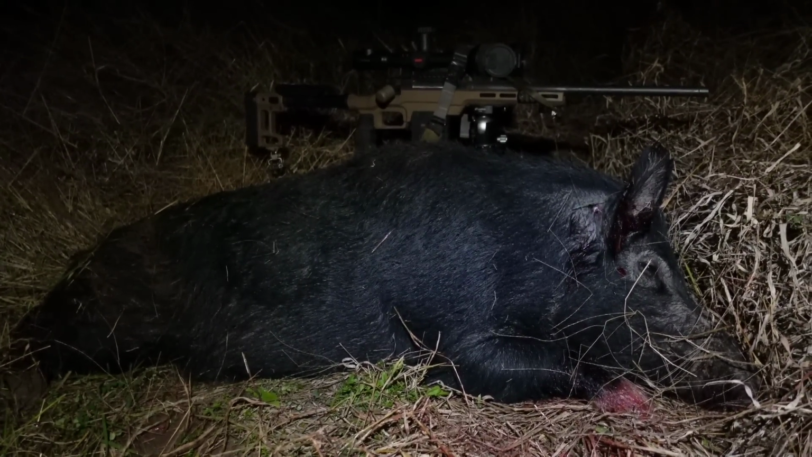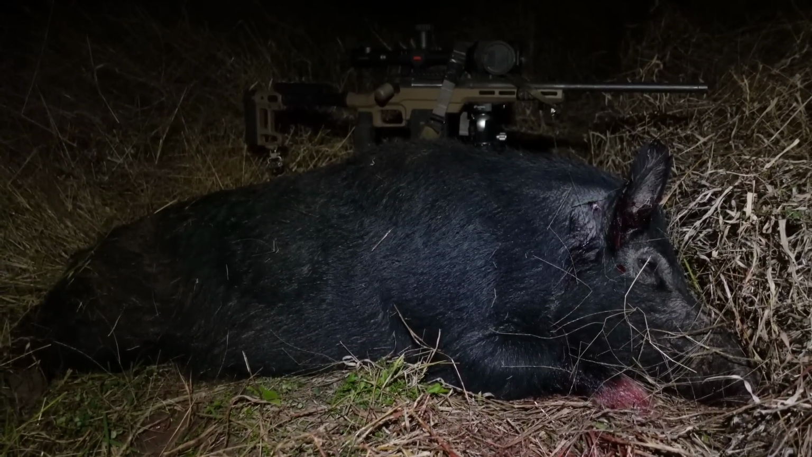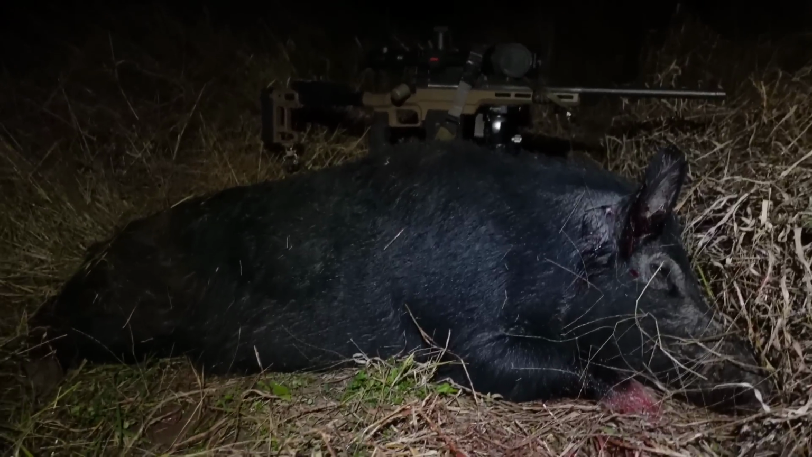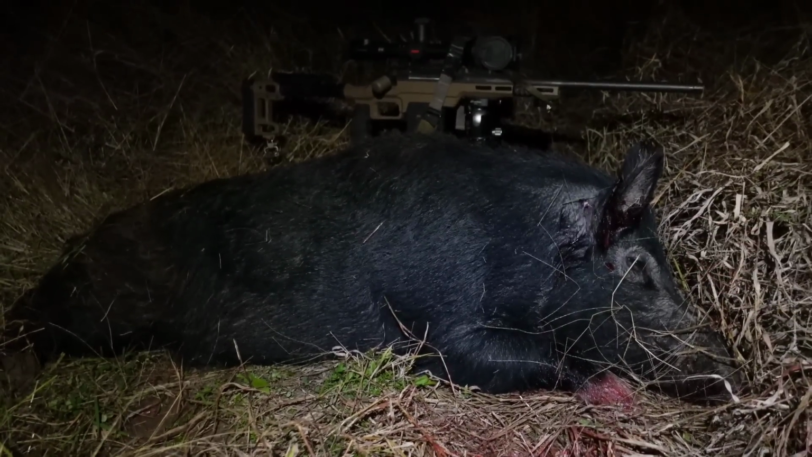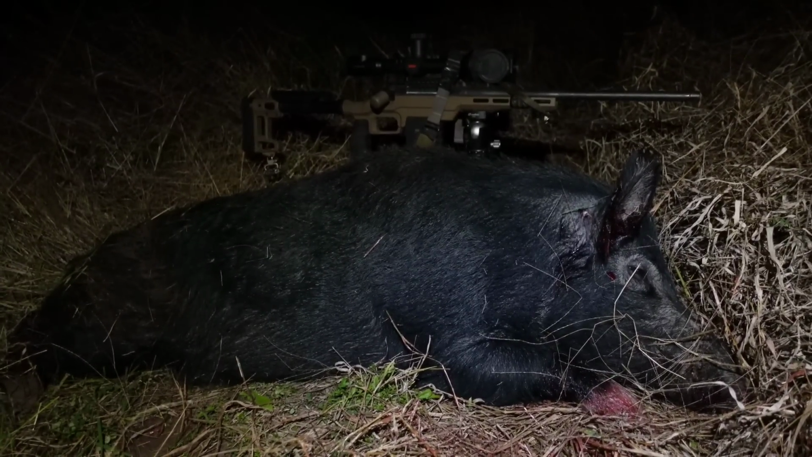I had a little bit of trouble with ID on him, just couldn't quite tell which way he was facing, but just saw his head twitch a little bit. As you can probably see on this side out here, he's got quite big ears, so I could see that poking up. You'll probably see it in the shot footage anyway.